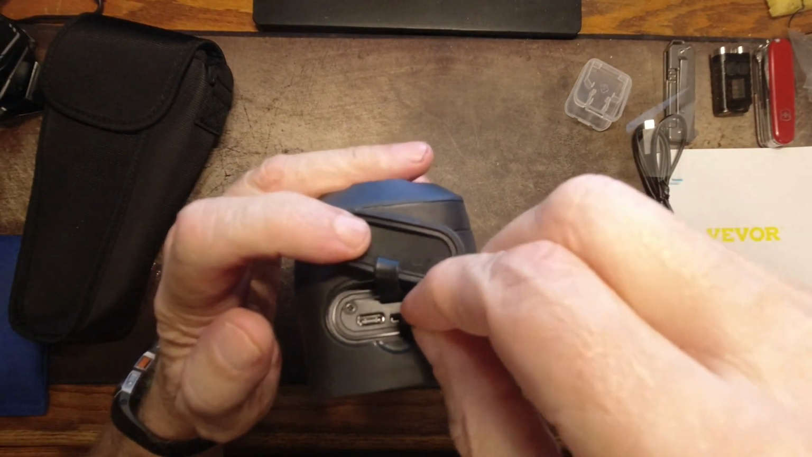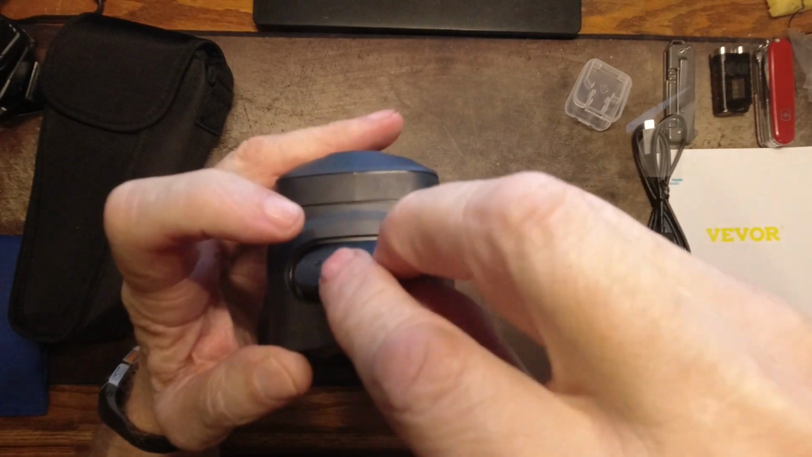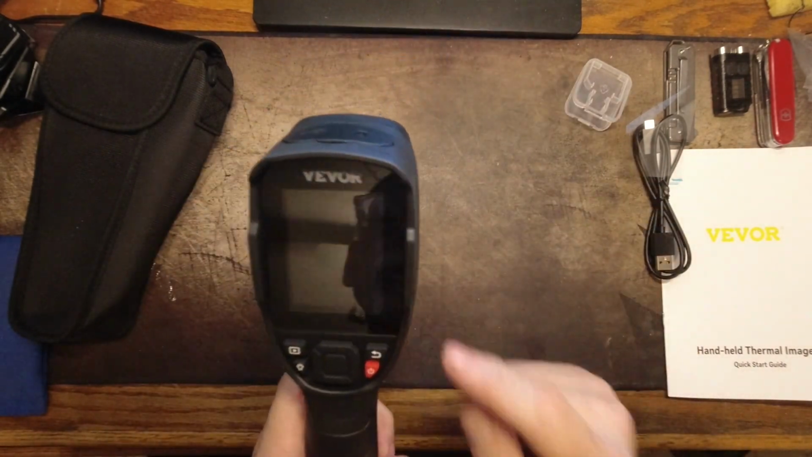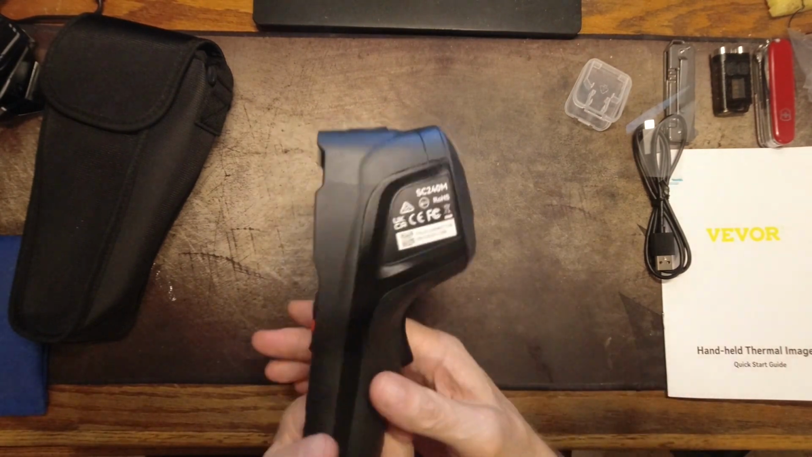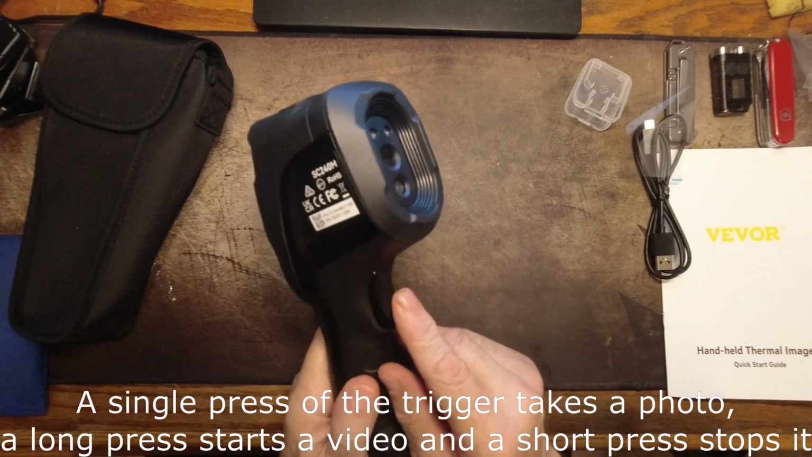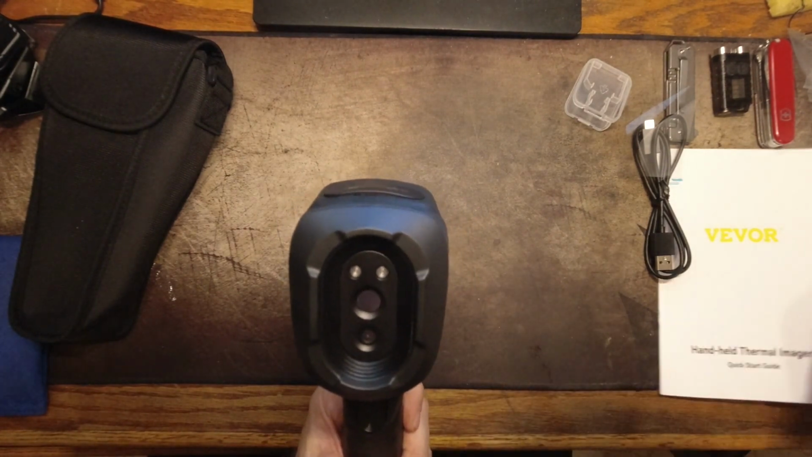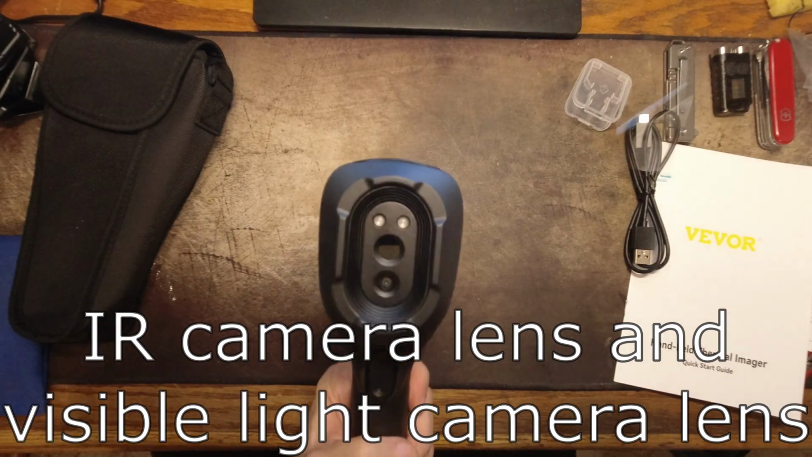And let's see how it goes. I don't know, let's assume it points forward. Does it? I was right, it does. Okay, there we go. Card is in place. Rubber boot's back on. So we have our screen, our rubber boot, all our buttons. We have a trigger switch in the front, which I think just takes the photos. It might do something else, I'm not sure. We have 2 LED flashlight lights, and then we have whatever else it takes to work. Oh, and I got a fingerprint right on the very front of that, don't I?